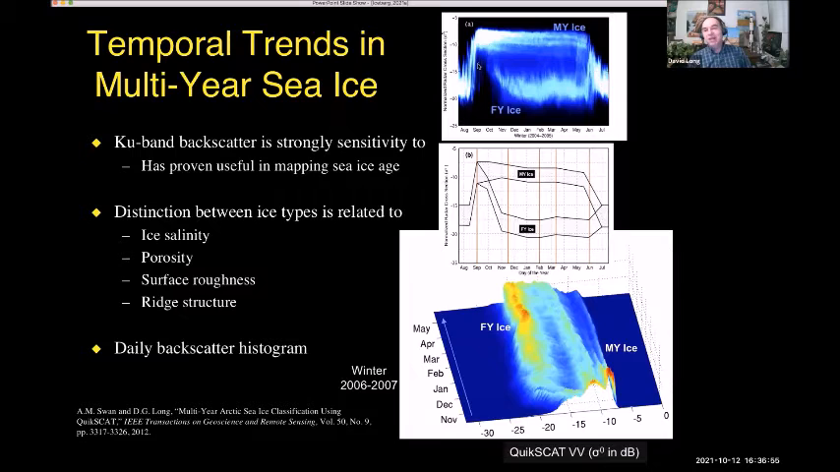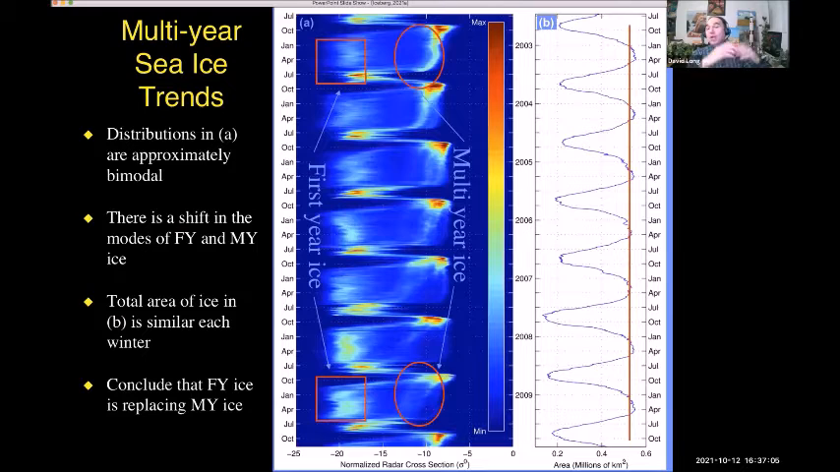So I can easily classify first-year and multi-year ice by just drawing a line at the backscatter up here. And so I have multi-year ice up here, first-year ice down here, and I can just map the pixels of that and create a time series. So here is that histogram now extended to multiple years during the QuikSCAT era. And you can see the decline in the amount of multi-year ice with time, and the decline of the first year ice, where it goes.